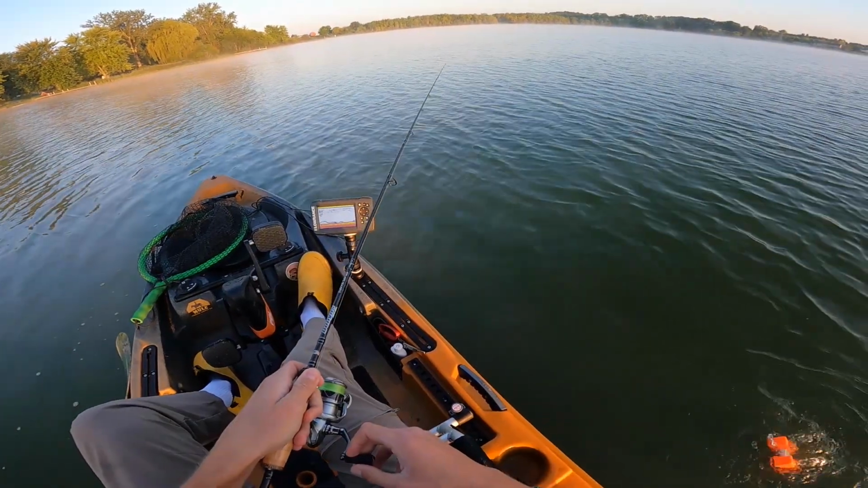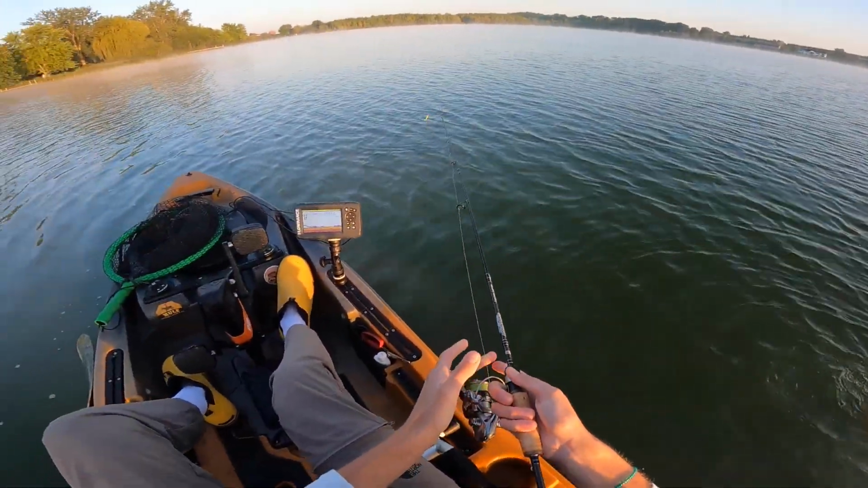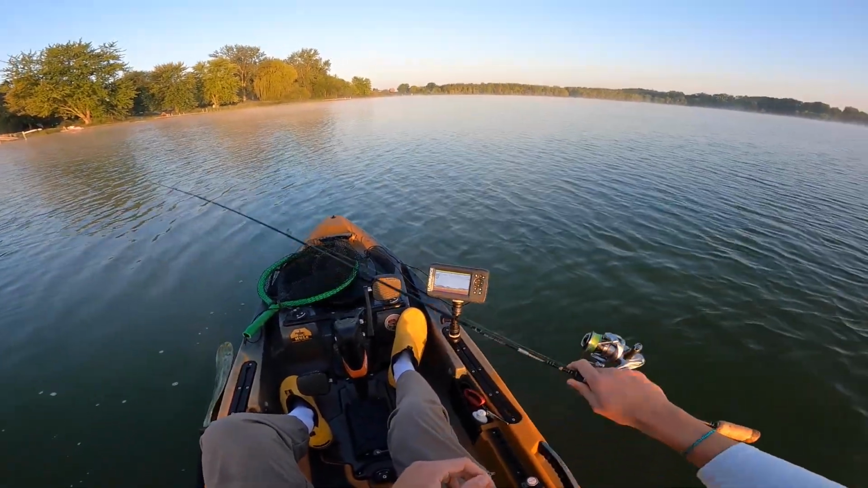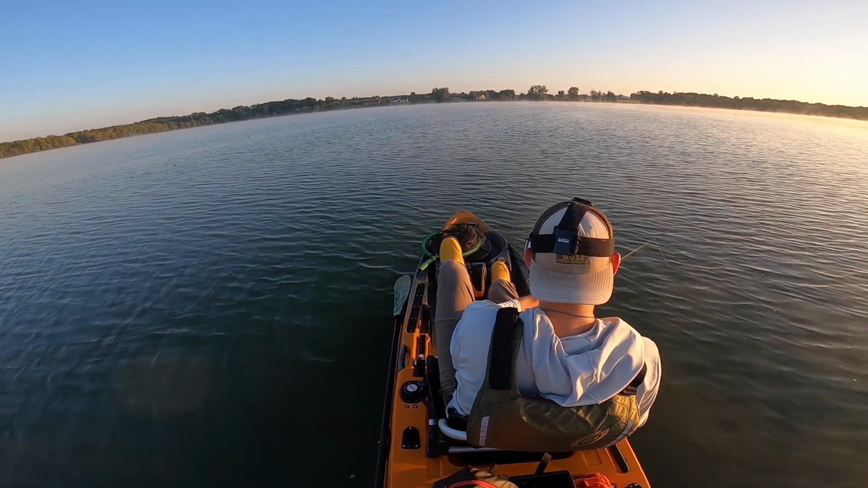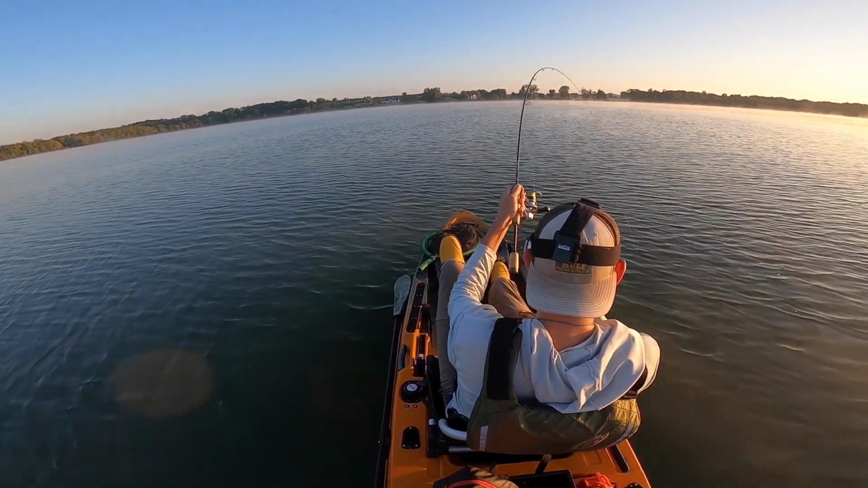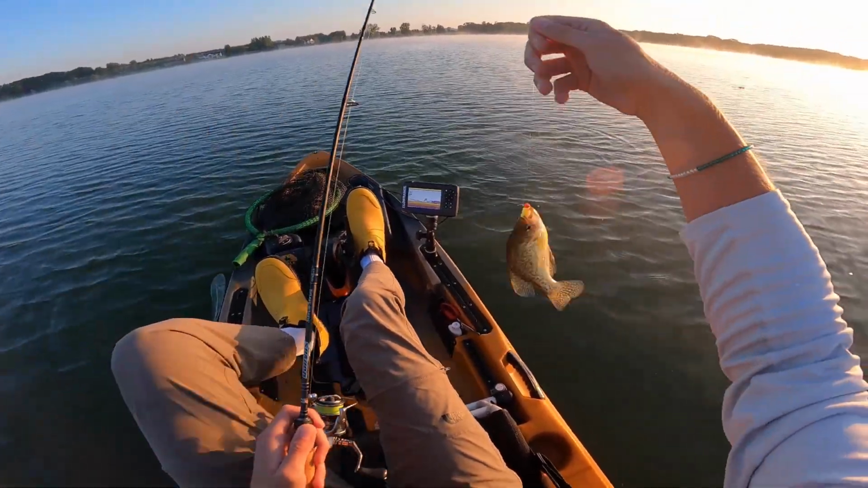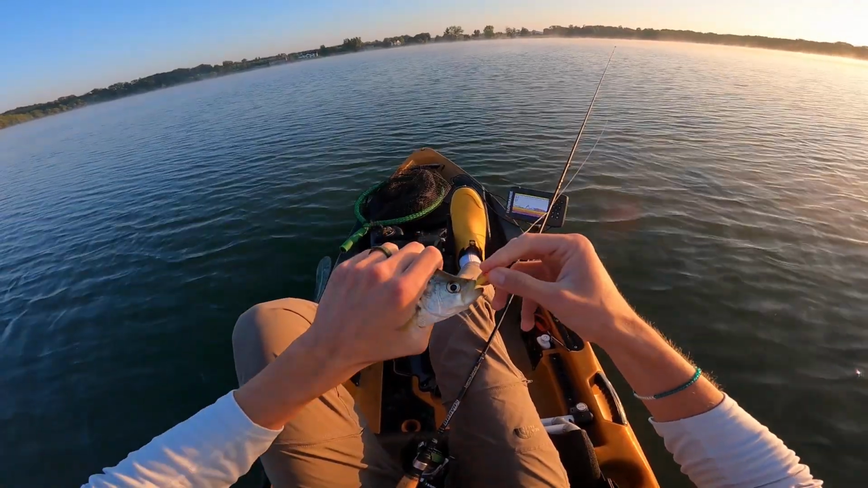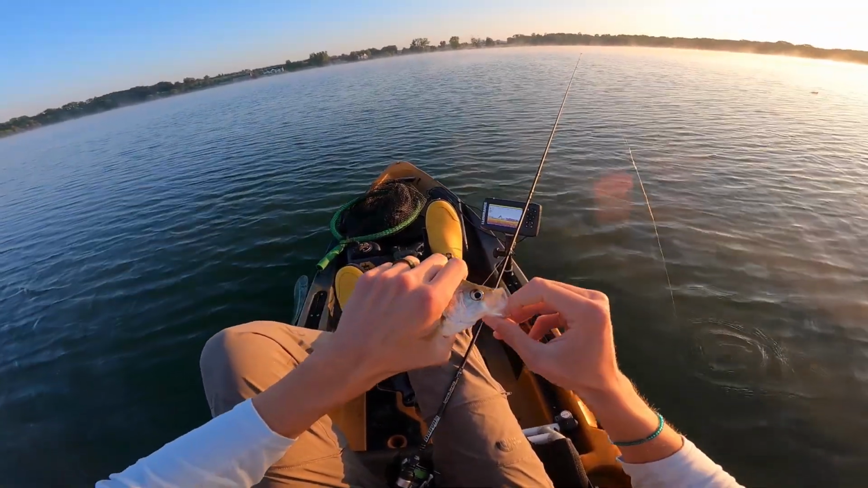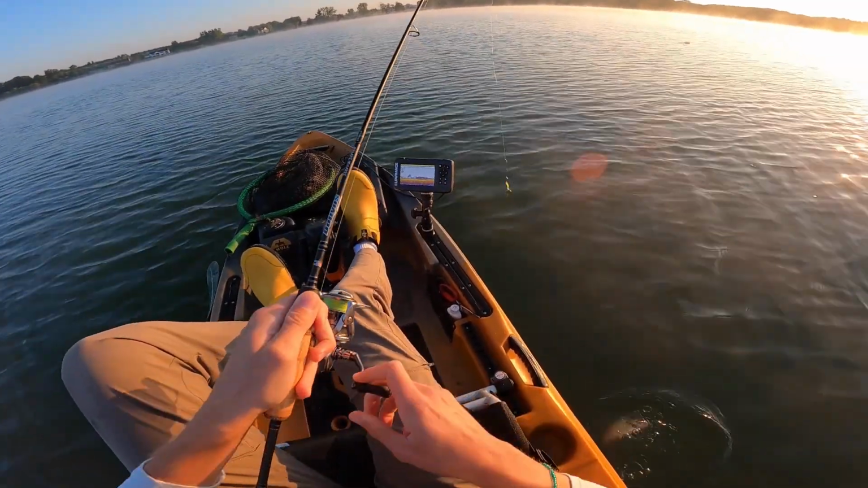Little marker buoy. It helps with location. So that'll be a good little reference point for where I want to fish. There you go. Oh, it's a crappie. Okay, well, there's at least some crappie down there. I think there's definitely some bluegill too, because I've been having some short strikes that feel like bluegill. But we're on the board, my friends. There you go, little crappie.